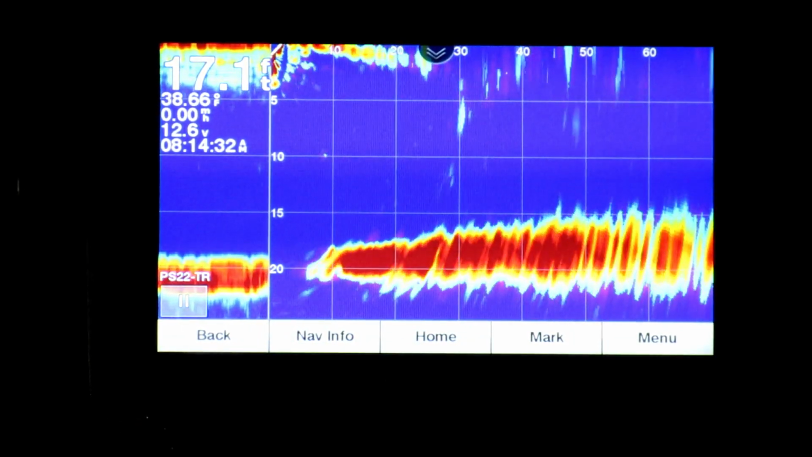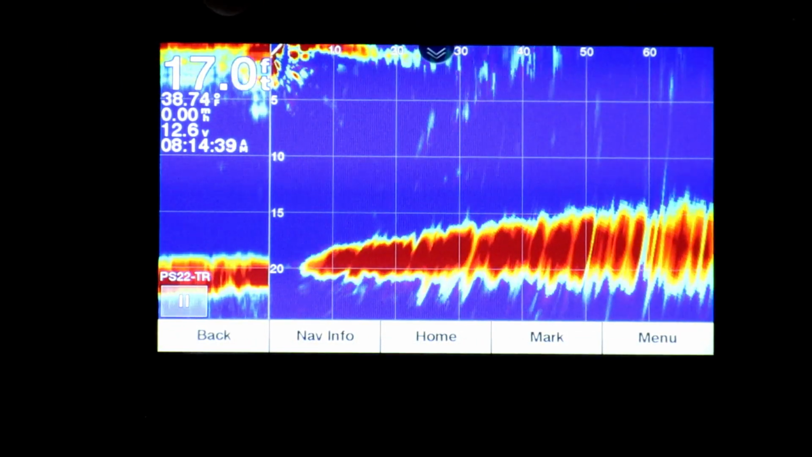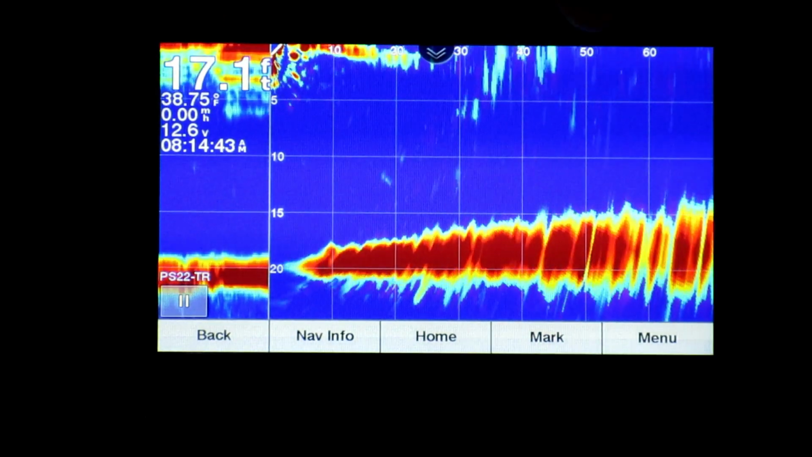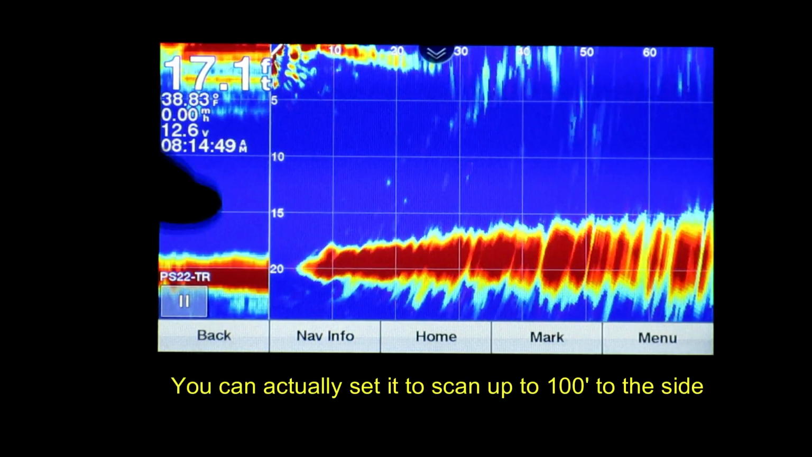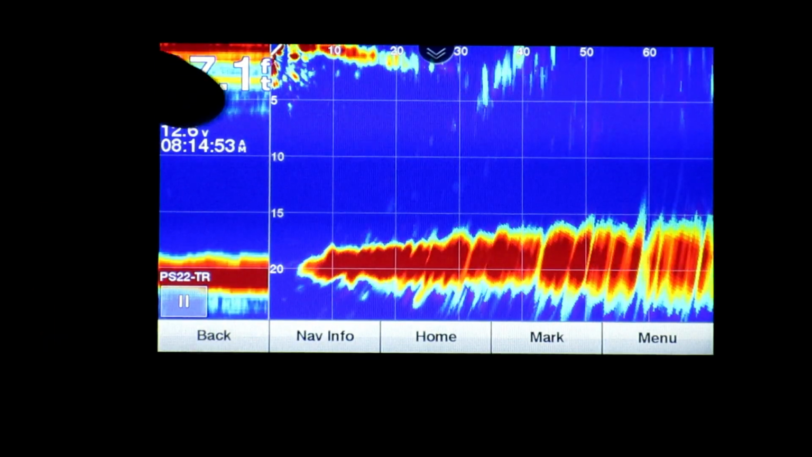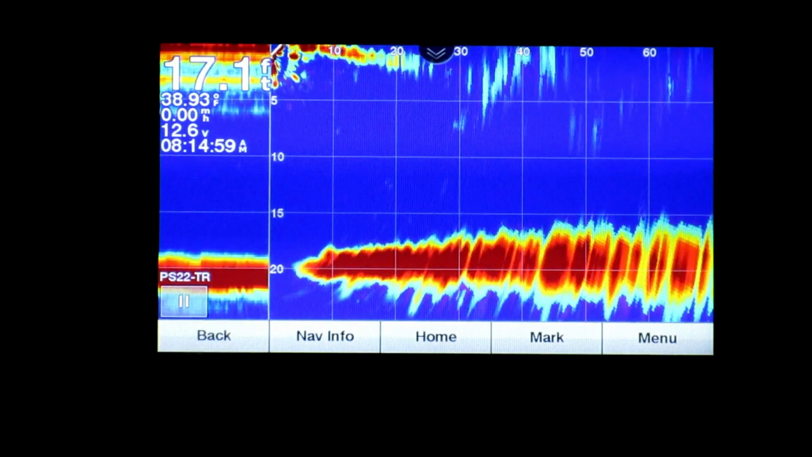So I'm continuing to turn this thing to the left. And what it's representing is the scale across the top is the distance away from me. So here is where the transducer is located, but as I go across, that's 60 feet away. Here's the depth of the water column. I'm at 17.1 feet, so you can see the top of this blur is kind of right in that range. It looks like it's pretty consistent, but it starts to get a little bit shallower the farther I go away.